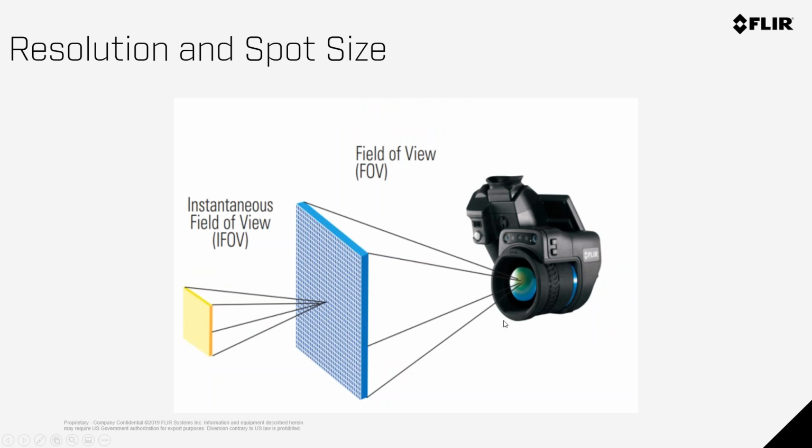But how do we ensure we are getting the most accurate temperature measurement possible? To figure that out, we have to understand what our cameras are capable of doing. So in this case, we're seeing a picture where the camera has a focal plane array. So it's got pixels, just like your visual camera has pixels. One pixel, in our parlance, is called IFOV, instantaneous field of view.